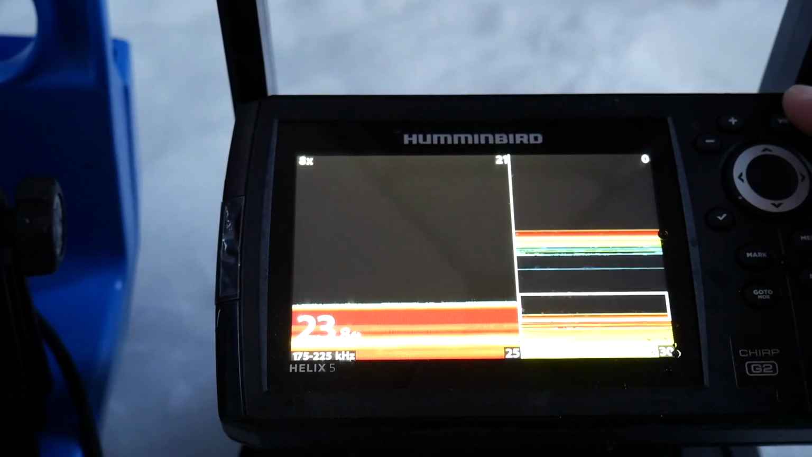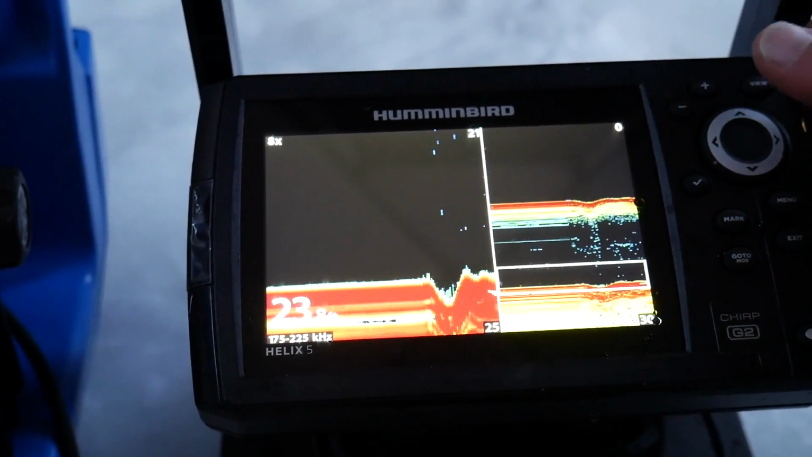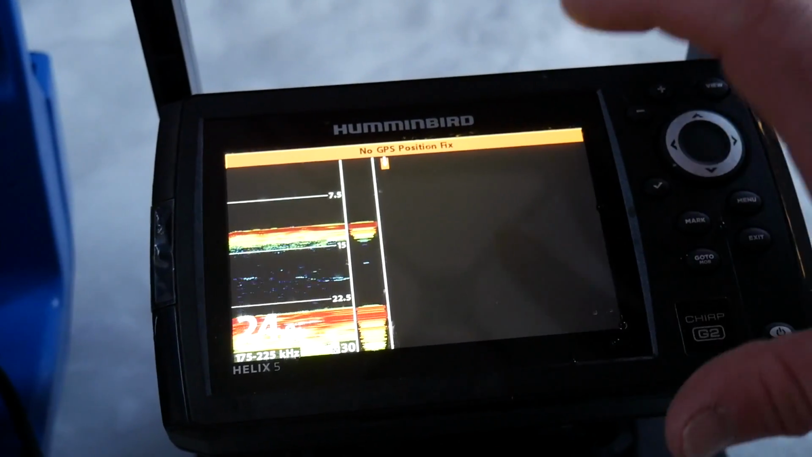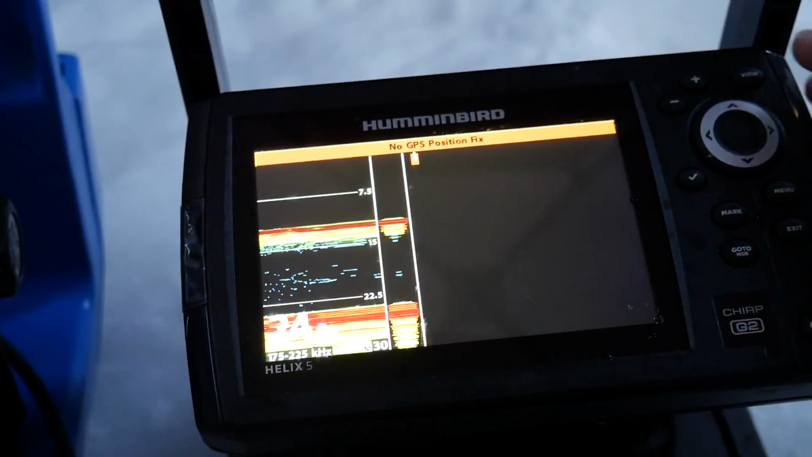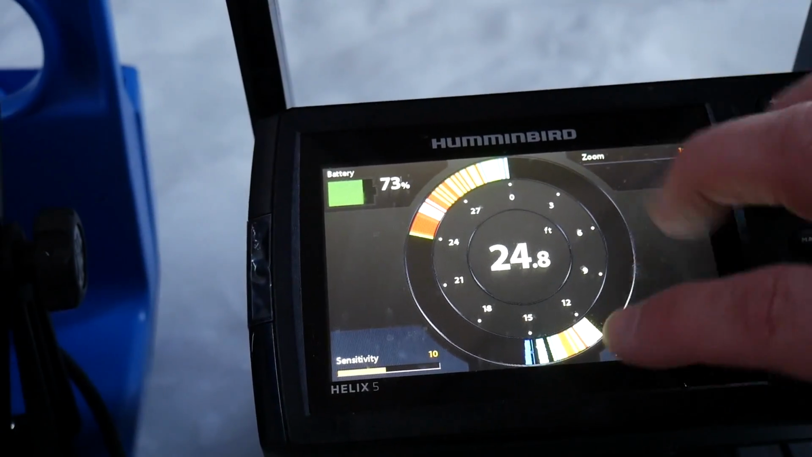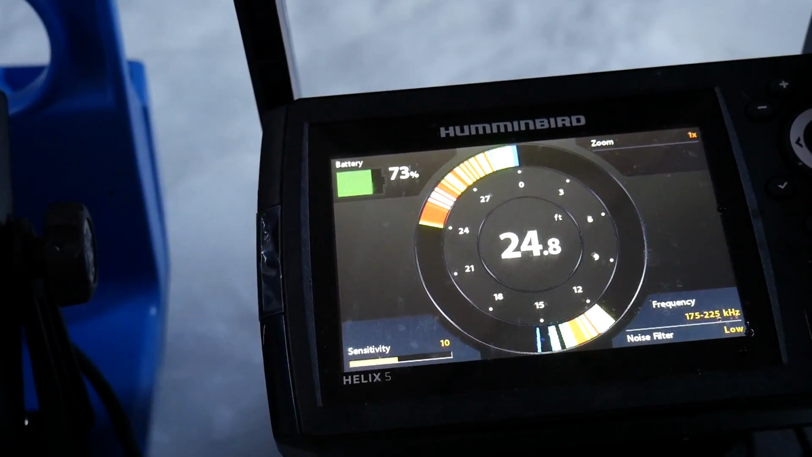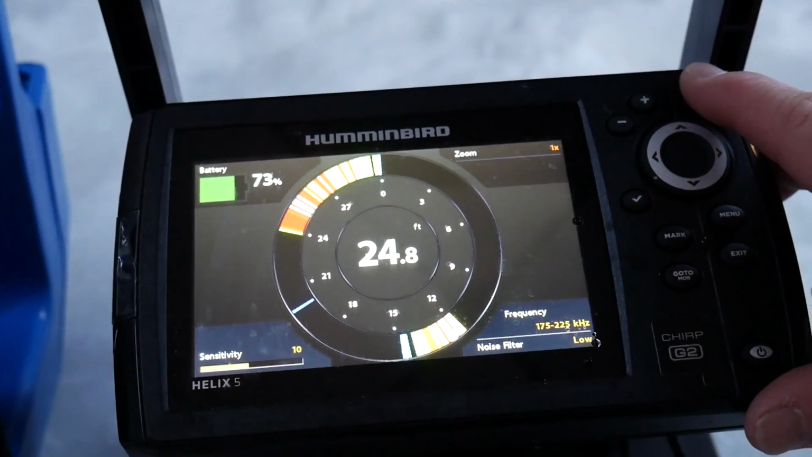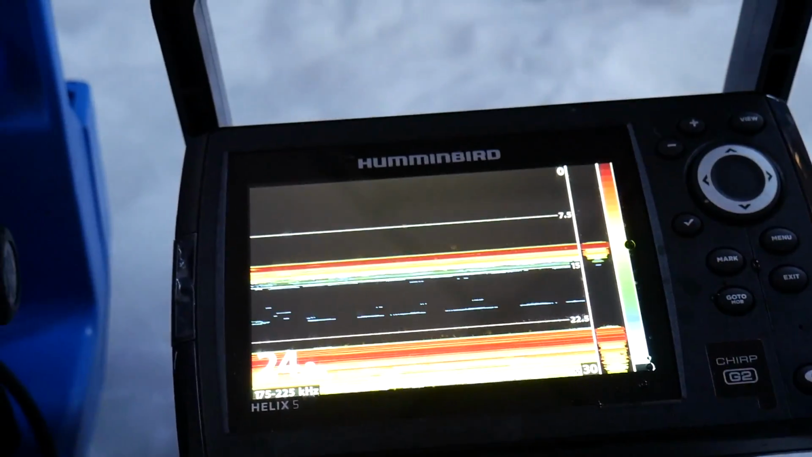23.8 feet deep. Wow, that's pretty deep right there. We're just going to scroll through these views. The nice thing about the Humminbird unit is that you can scroll through the views and pick and choose which one you want. You can even do your flasher, which is pretty nice if you're a flasher kind of fisherman. And then you can go through your sonar.